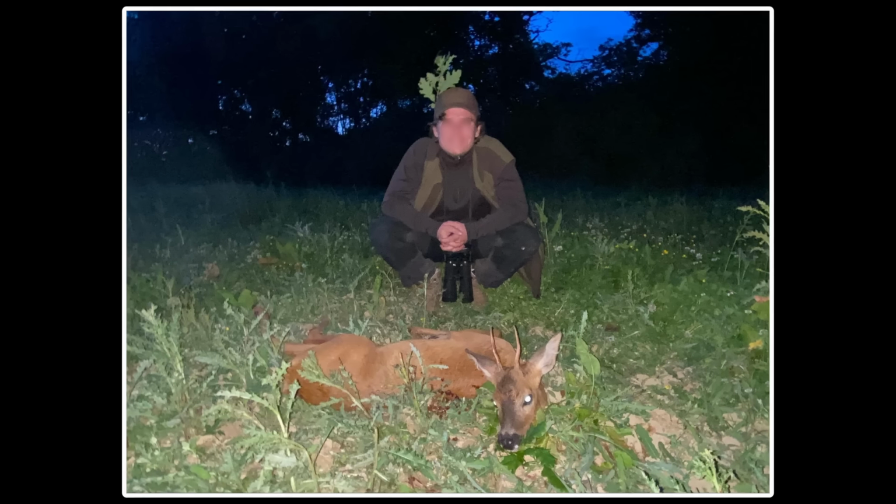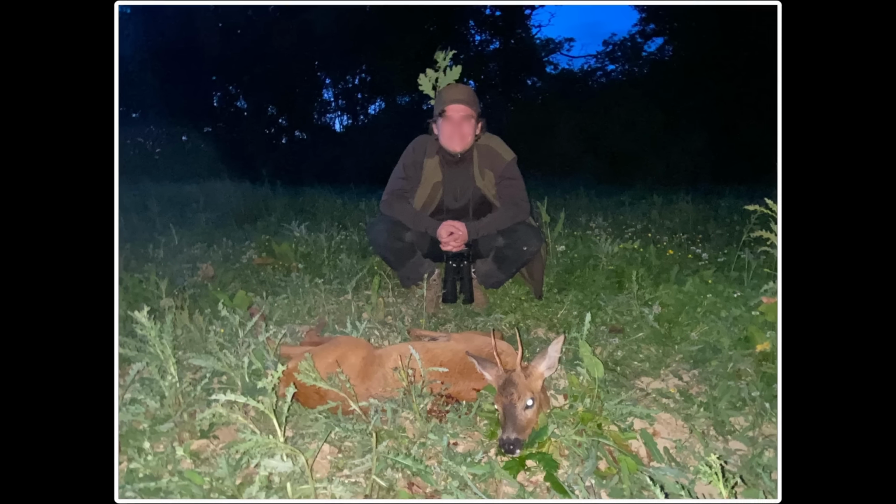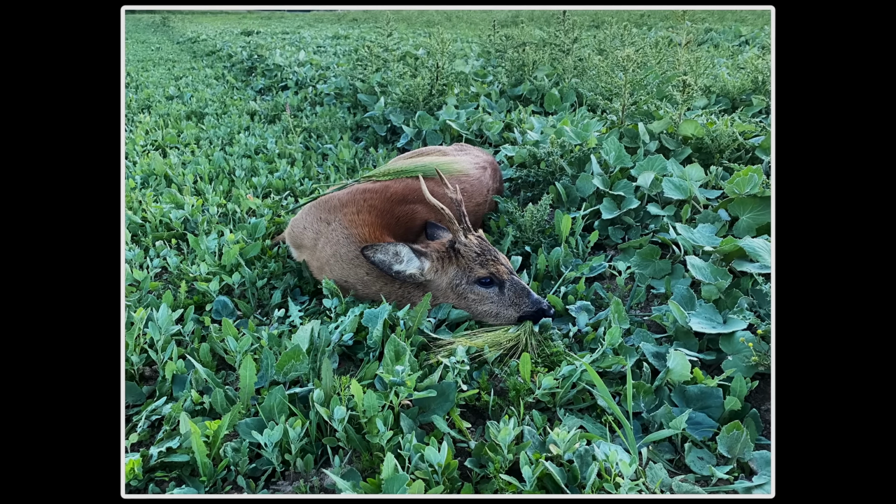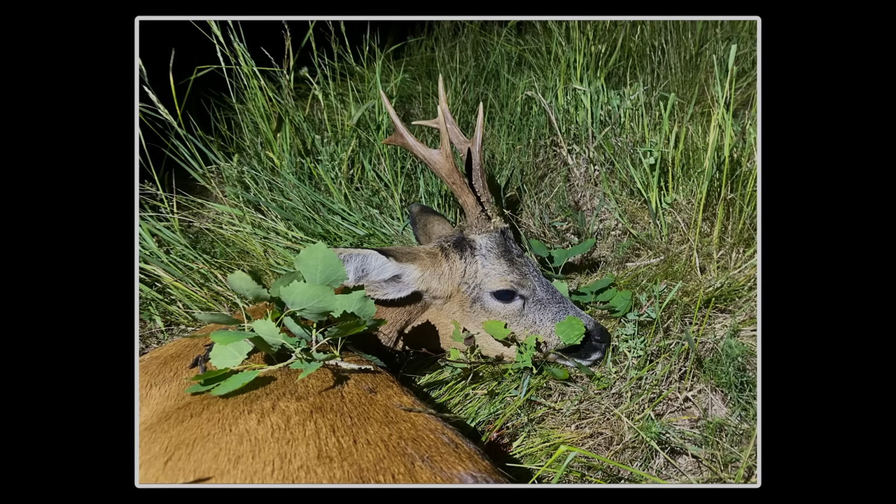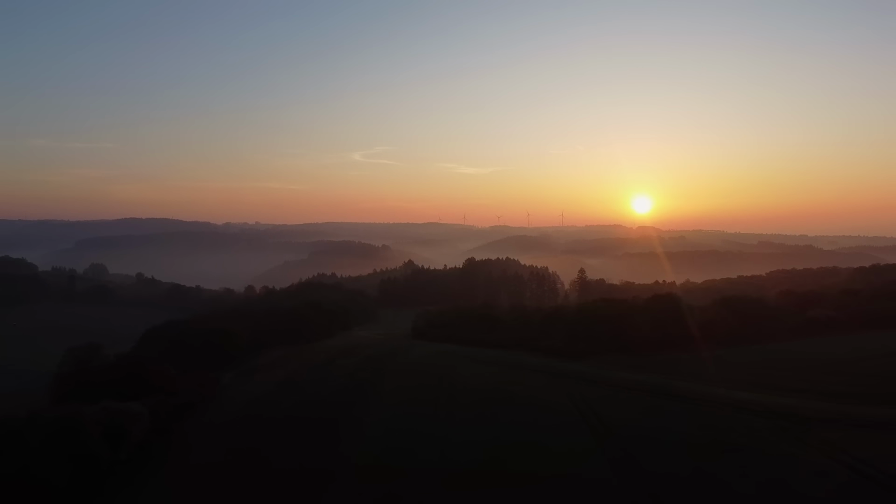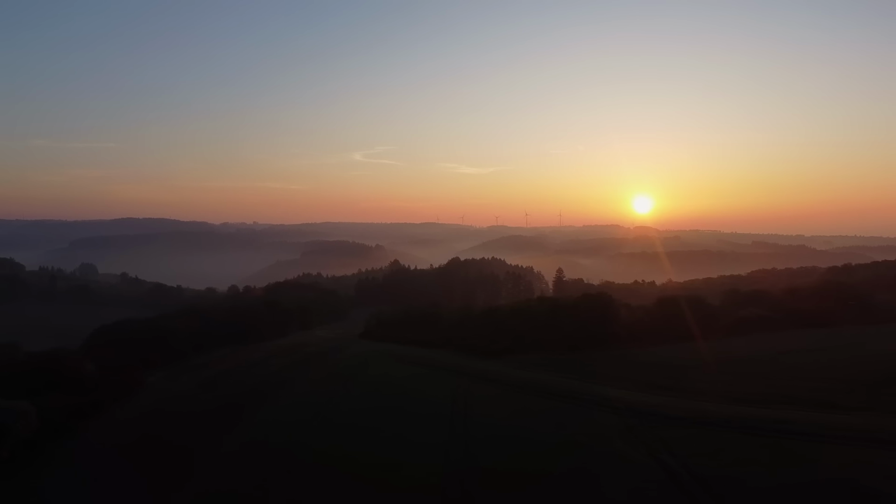This weekend, we harvested 3 wild boar, 5 bucks, and 1 yearling doe. Beyond the game taken, we contributed to damage control and created lasting memories. Now, we look forward to the next hunting weekend, and the anticipation has already begun.